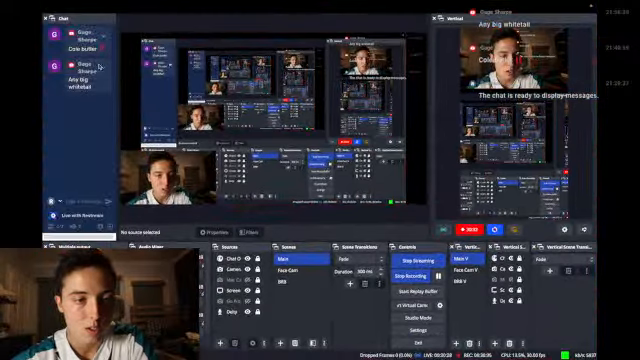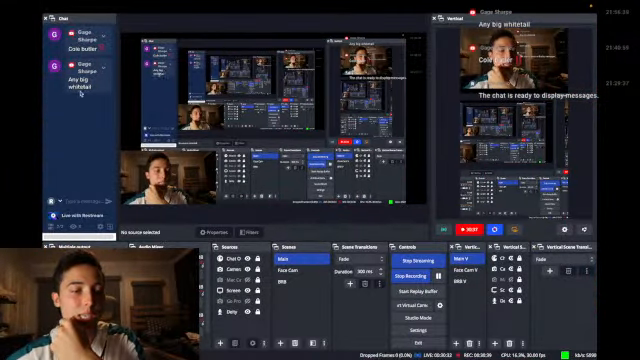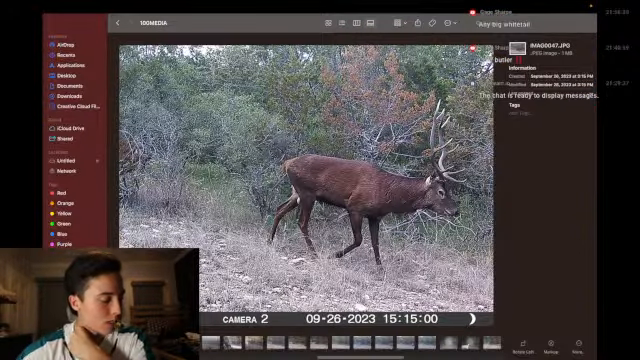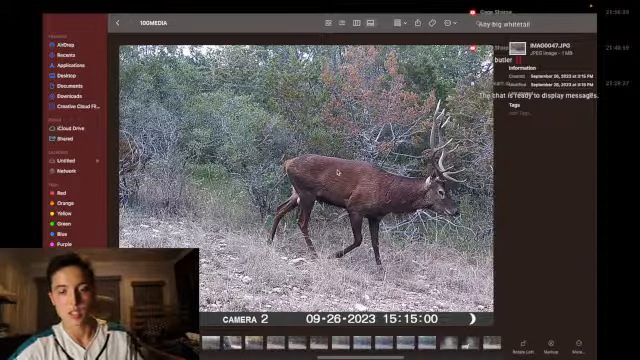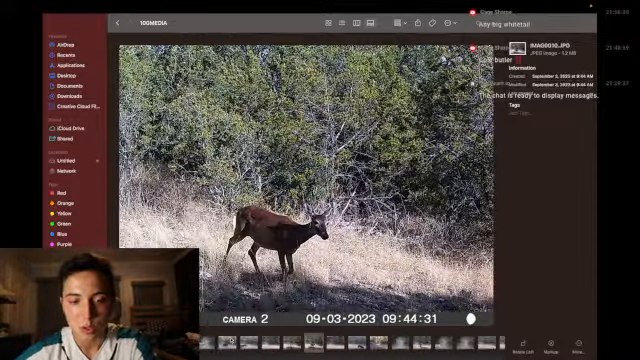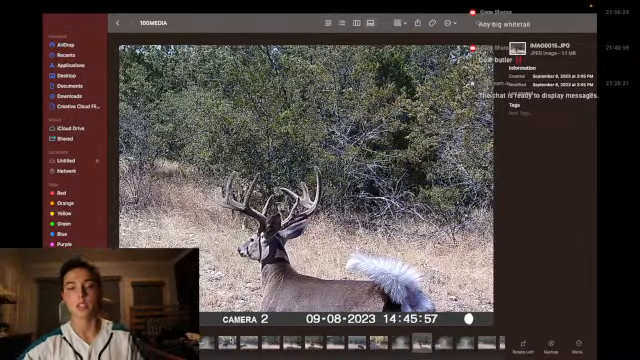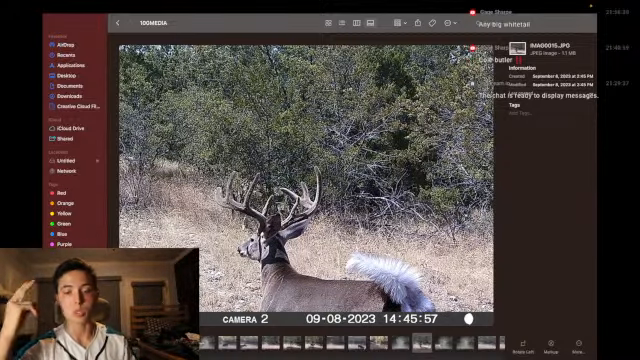Let's see. Any big whitetail? I mean, as far as whitetail go in the trail cameras, I haven't seen that many big ones. You obviously got this one, which is the first time I've seen it. You've also got George. There's two decent ones.